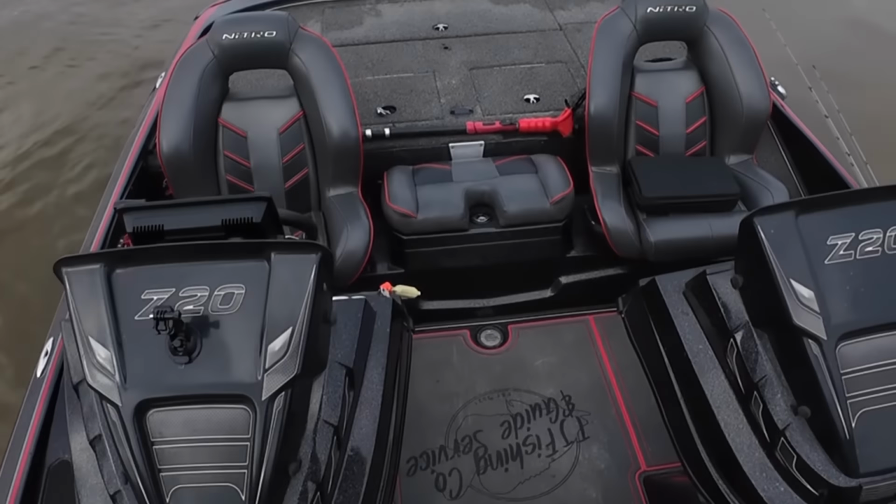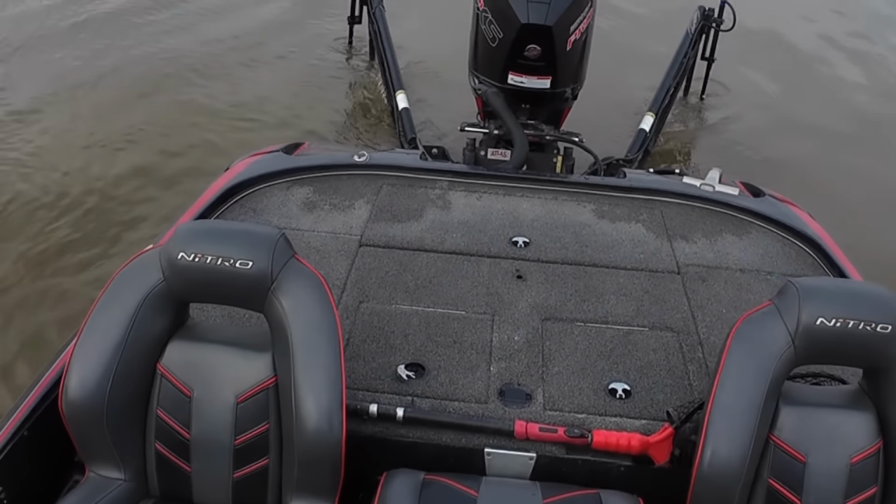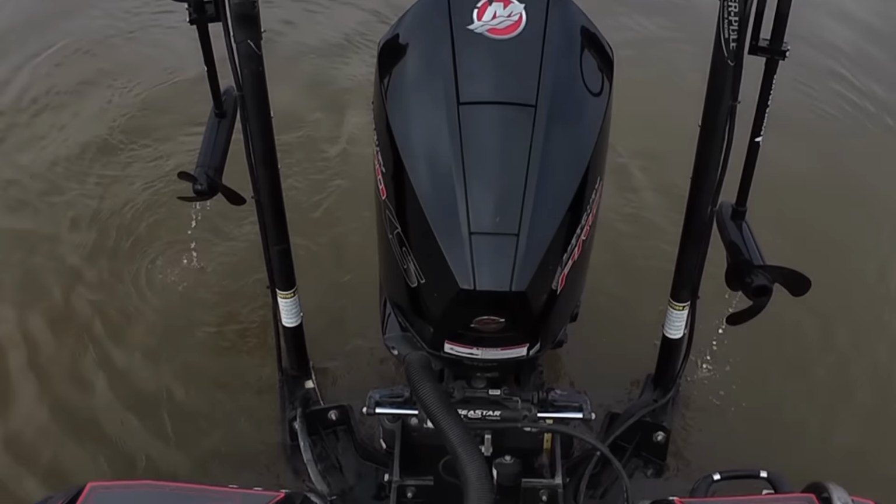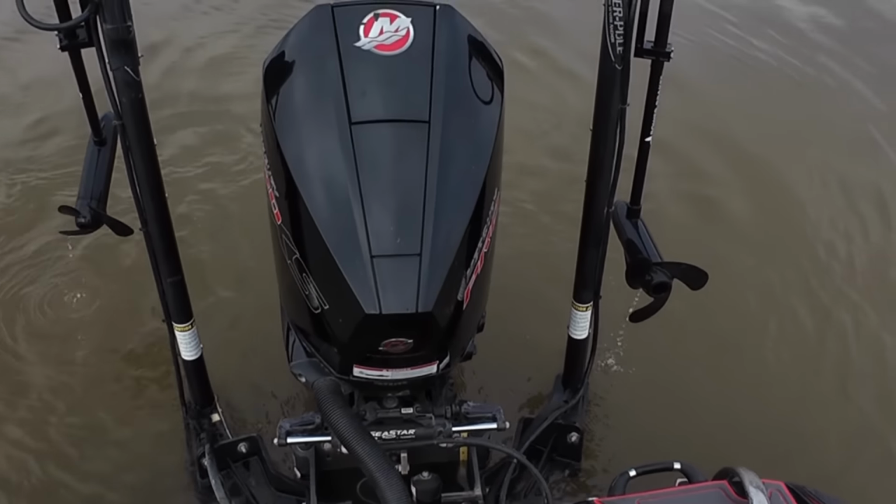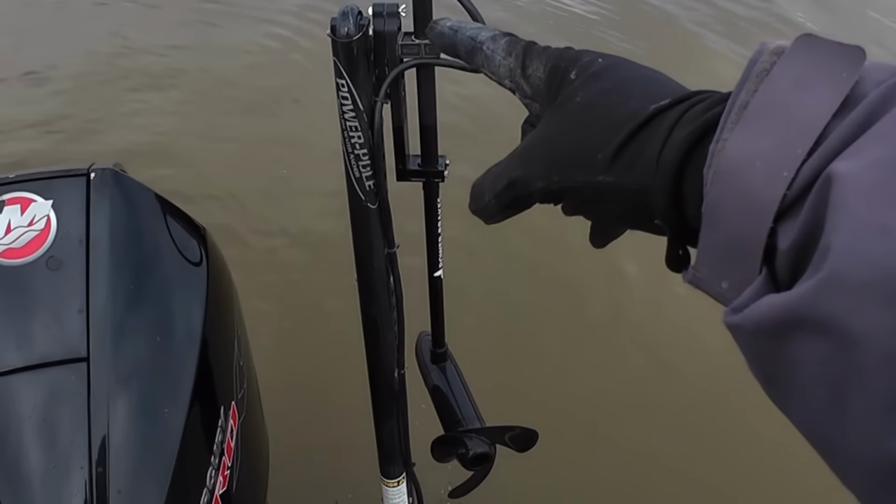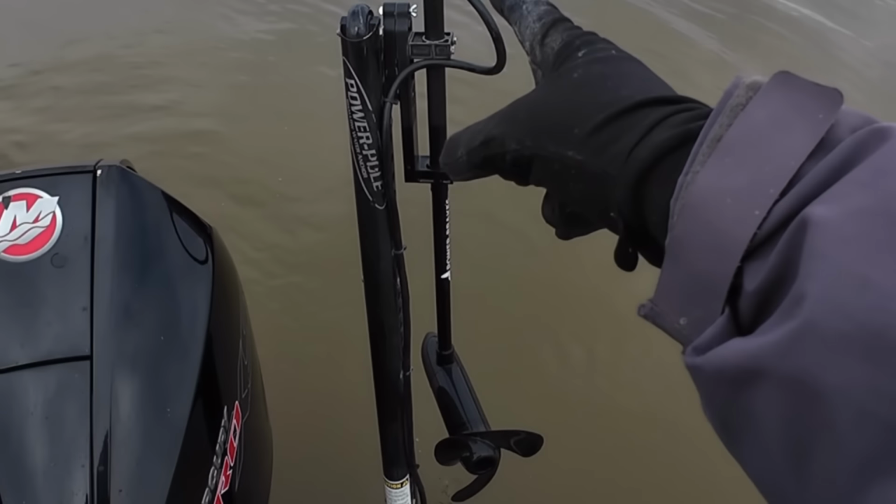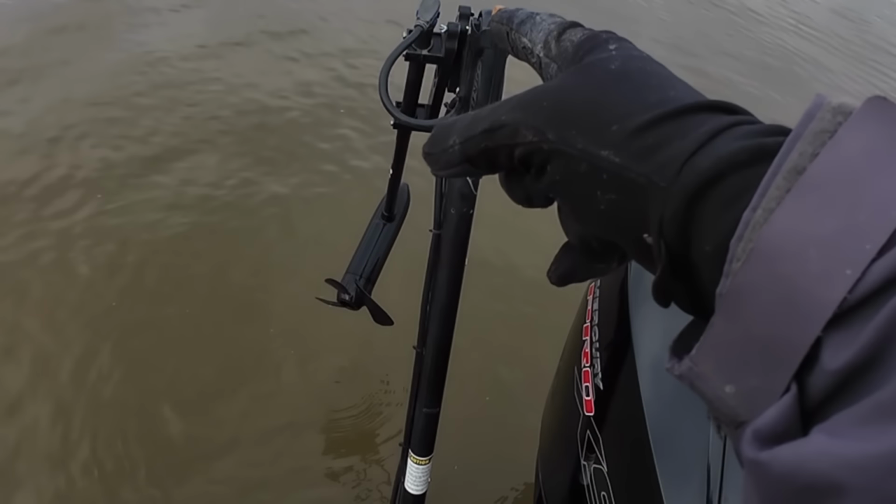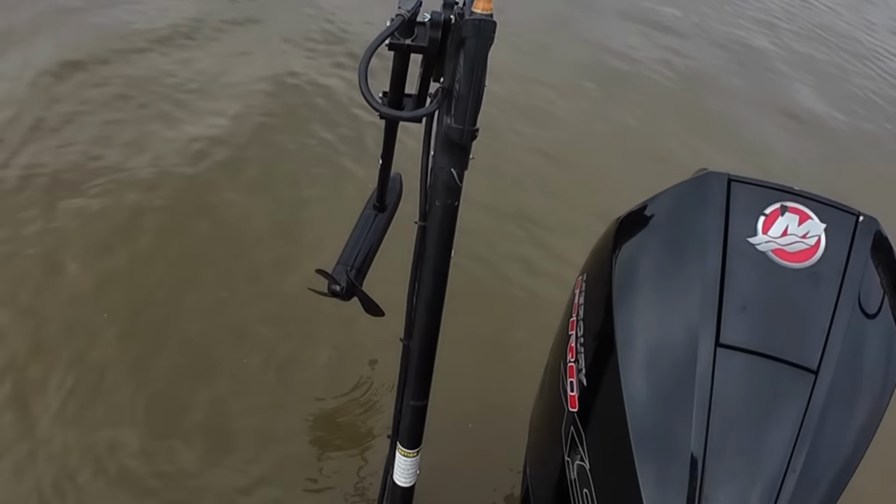Well, I did a oopsie. I broke one of my breakaway pins on my power brakes, but it is designed to do that. So you got these pins up here, and they're designed to break away when you hit a stump or something rather than breaking the shaft of the trolling motor. So I got to take this one out, put a new one in, and we'll get right back to fishing.